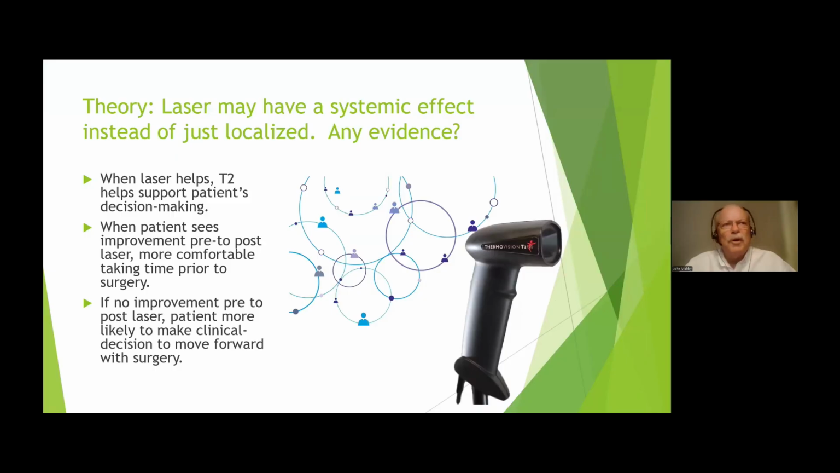have you ever had your patient go, well, gosh, I know you just did my right knee. How come my left knee feels better too? Well, we see that all the time, but I've never been able to demonstrate it.